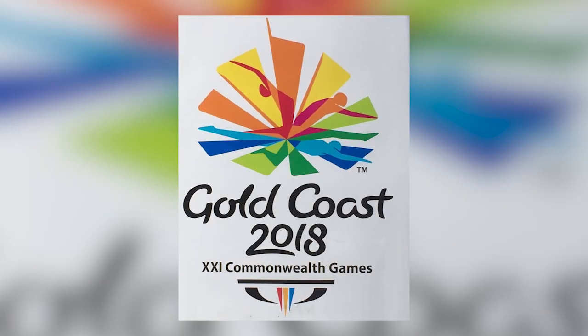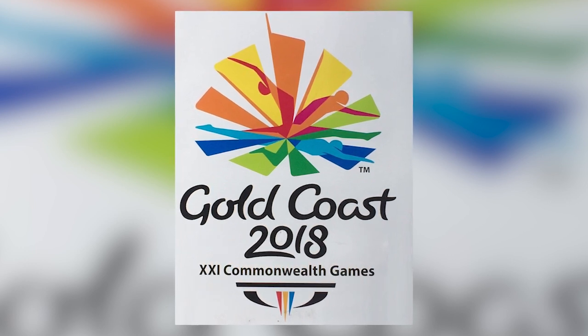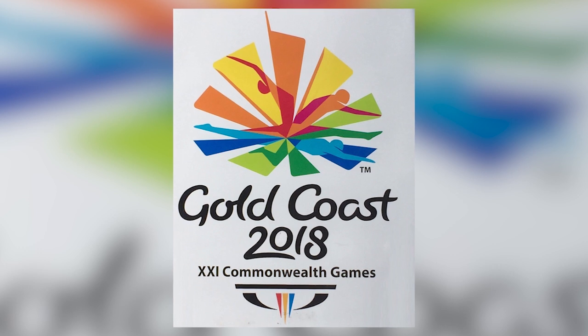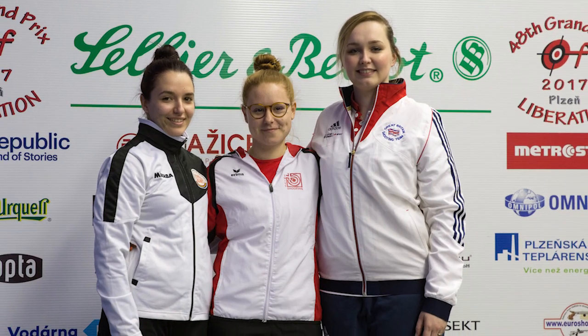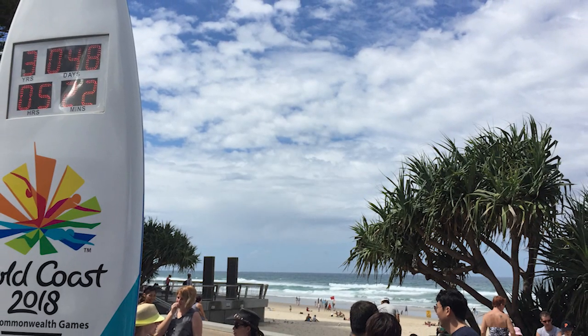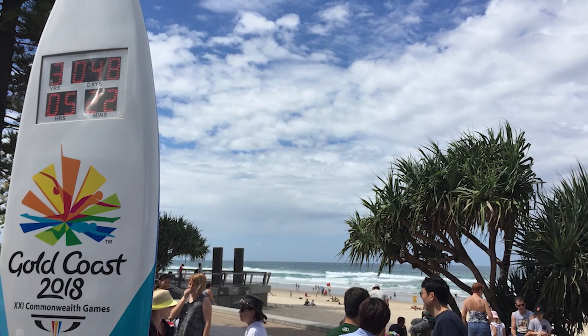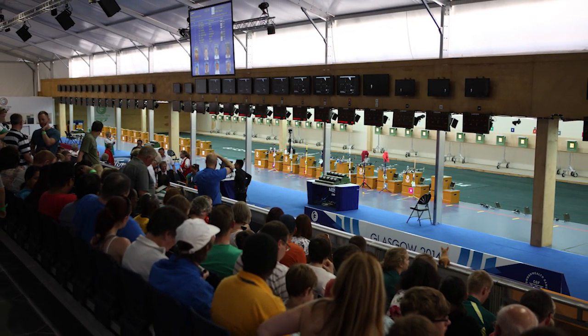And finally, the Commonwealth Games are now underway and represent a big chance for English, Scottish and Welsh shooters to bring home medals. In the airgun events, Jen and Shona McIntosh are ones to watch for Scotland, while Ken Parr leads the line for England and Christian Callahan is the biggest medal hope in air pistol. Taking place in Australia's Gold Coast, these could be the last Commonwealth Games in some time that include shooting, so don't miss the events when they kick off on Sunday.